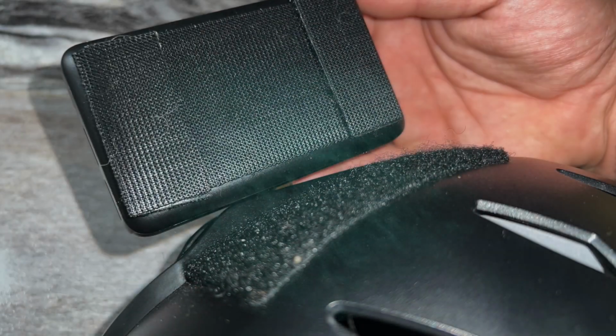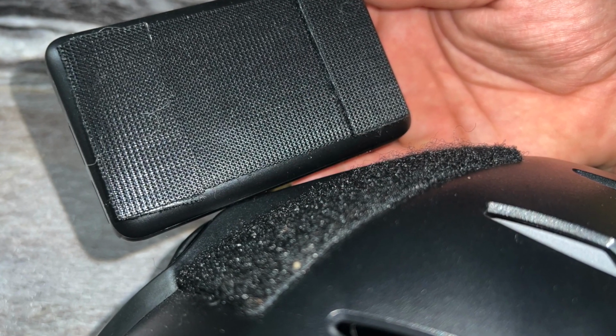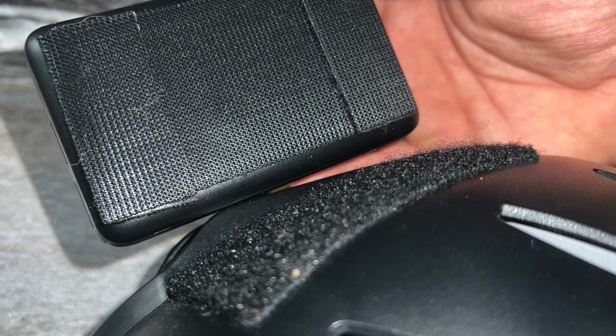These Velcro strips cost about $3, and considering that the helmet is rounded, you can see that I put one flat piece of Velcro down the entire length of the power bank, and then on the left and right side I added extra layers of Velcro to accommodate for the curvature of the helmet.